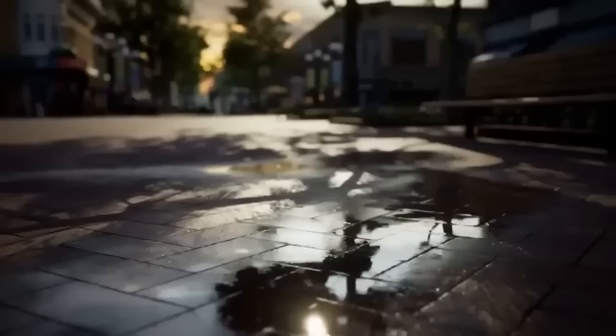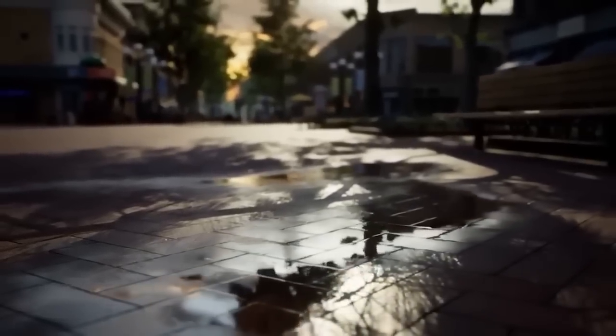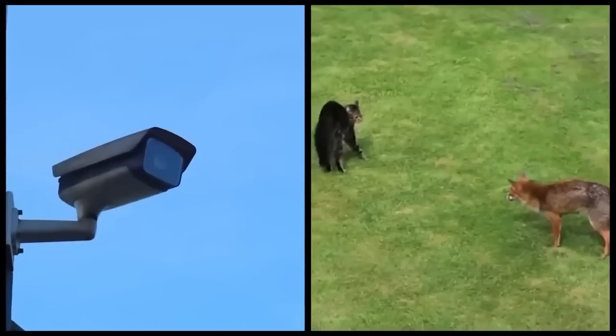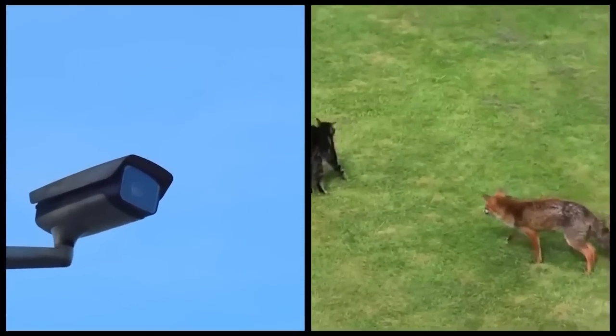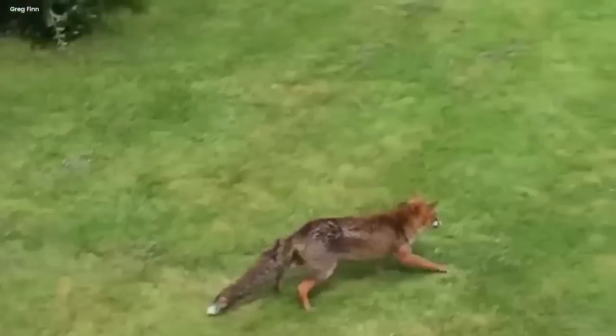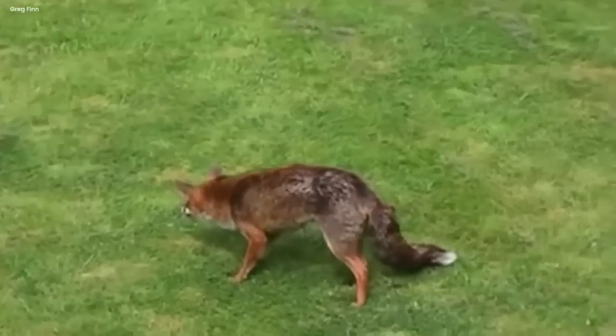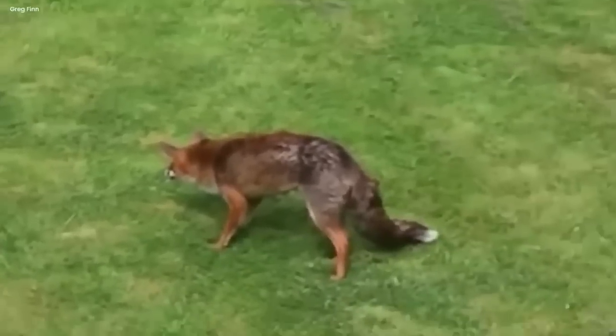Mysterious encounter, cat versus fox. On a quiet, sunny street, something strange happened, hidden from the busy people passing by. A camera watched closely as a black cat and a sly fox met. The cat, black and mysterious, sat like a guardian under a lamppost. The fox, with its reddish fur gleaming, approached with wild intensity in its eyes.